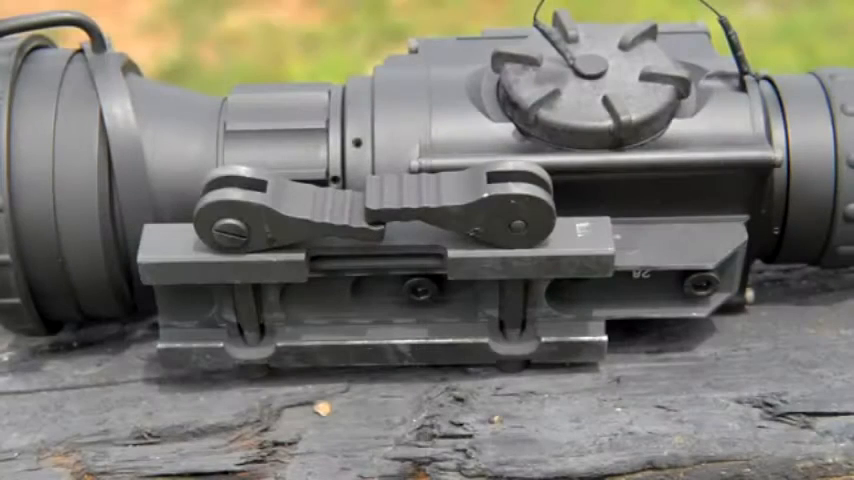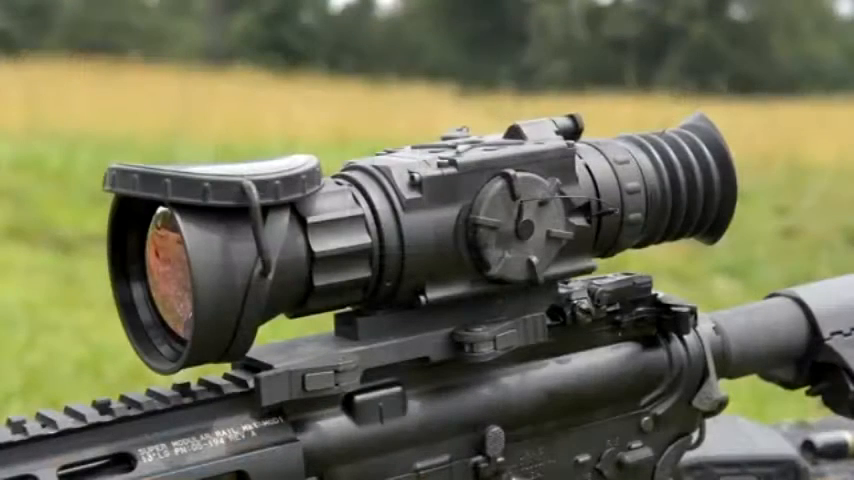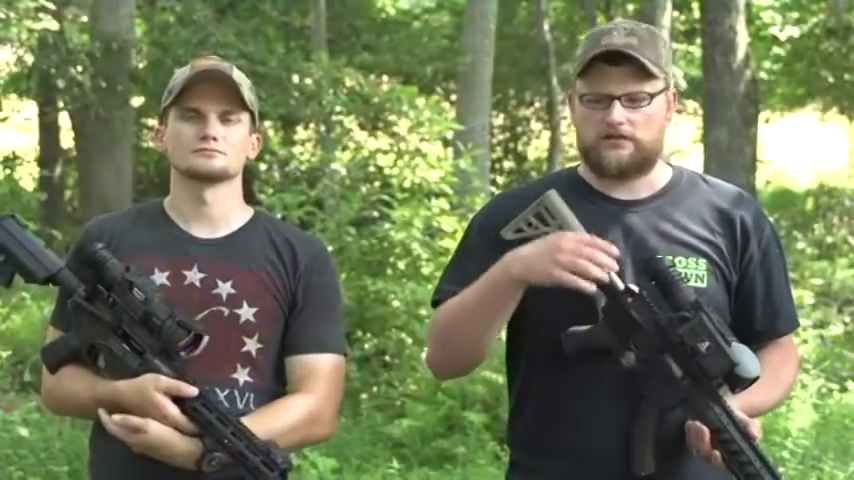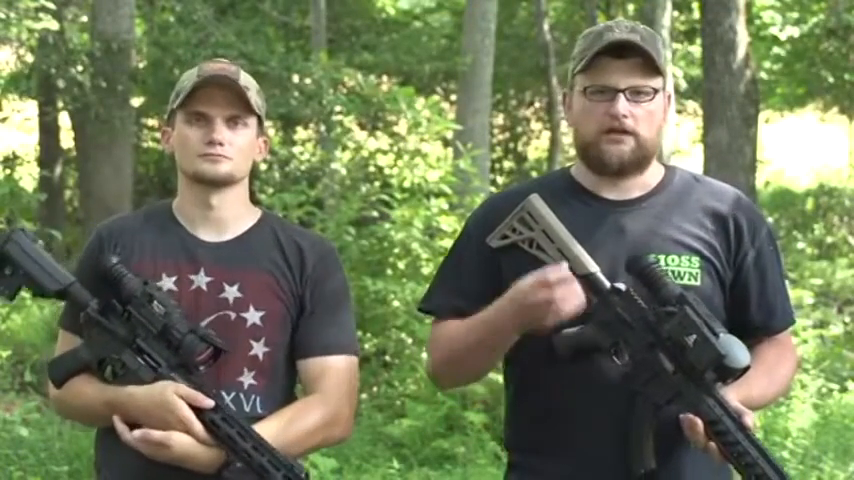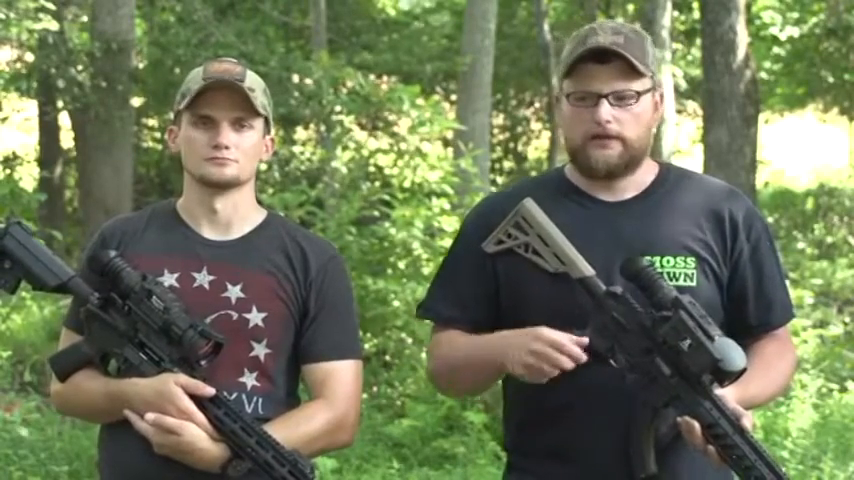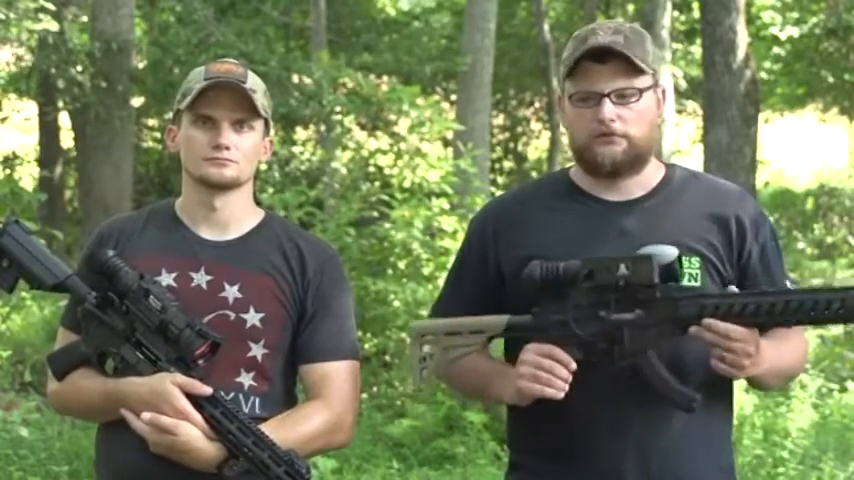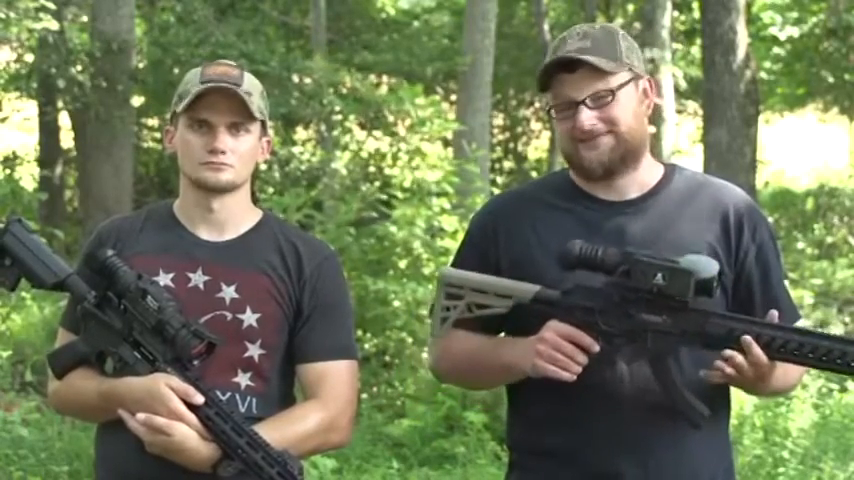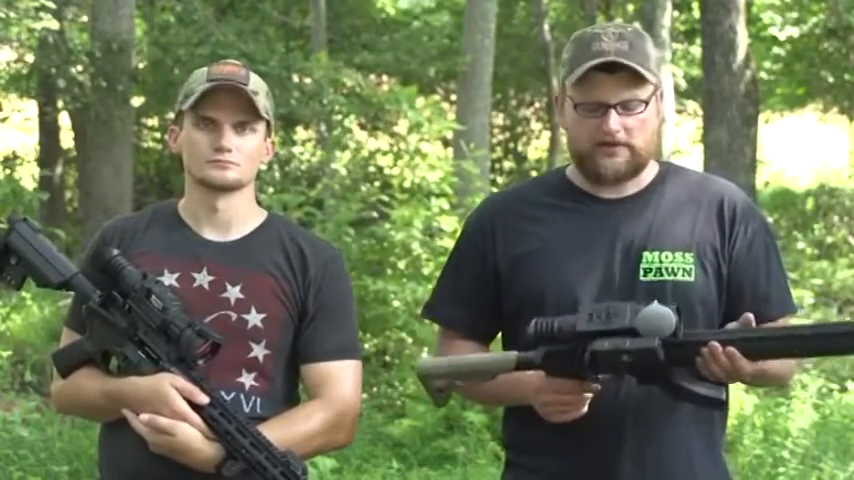So you've got your standard mount. They just snap right into place on a standard Pic rail, and bam, you've got yourself a thermal weapon sight. Thermals have never been more affordable than they are now. The technology is getting to the point where you get a lot of high quality at a very reasonable price point. Now these optics are generally going to cost anywhere from the high 7s to the low 9s, so they are a little bit on the pricey side.